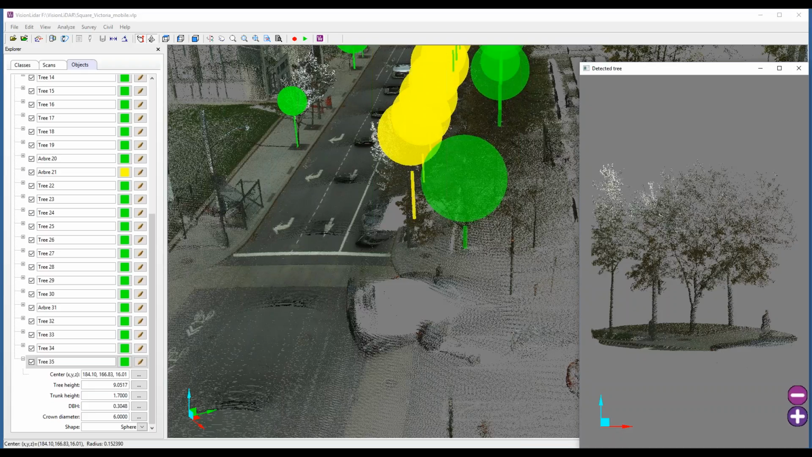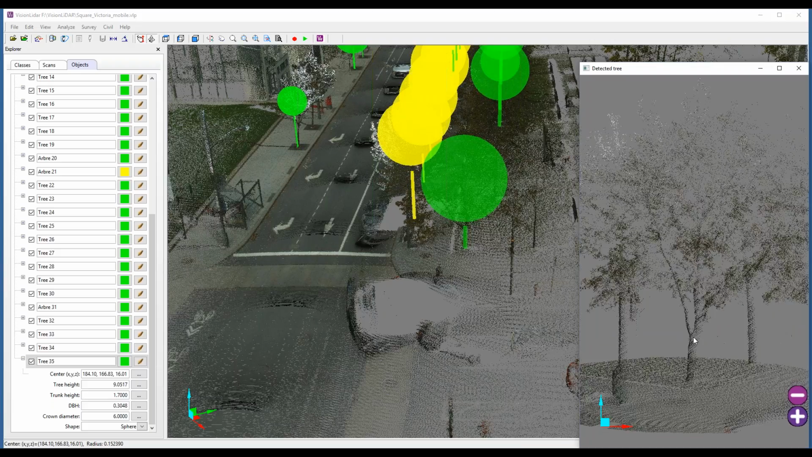A number of features are going to be added to the database automatically: the center point of my tree trunk at the base, here you can see the XYZ coordinates; the tree height, which is the top of the tree; the trunk height, which is the measurement at the beginning of the first large branch; and DBH, which is diameter at breast height. These are all regular measurements done in dendrometry, which is the science of measuring trees.